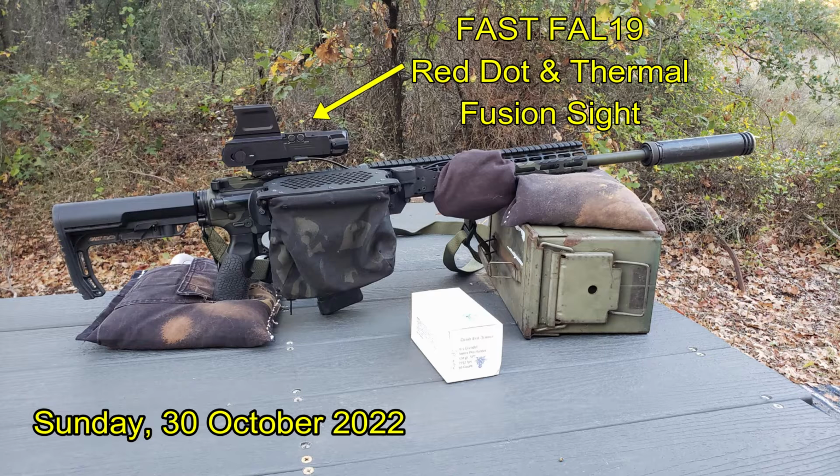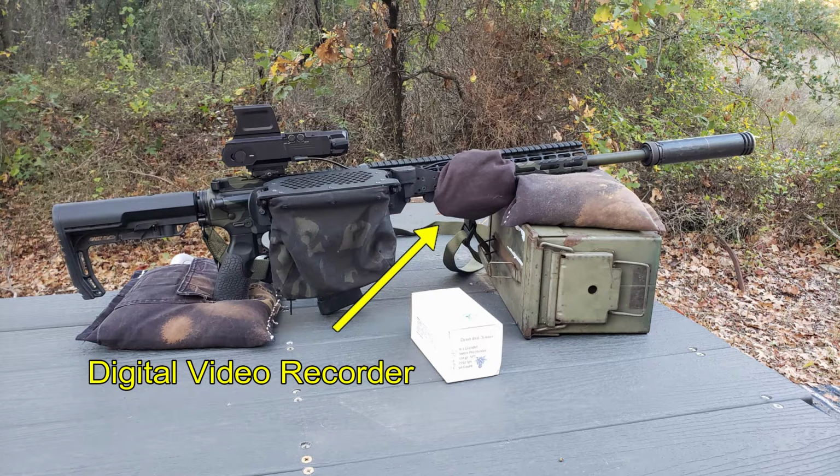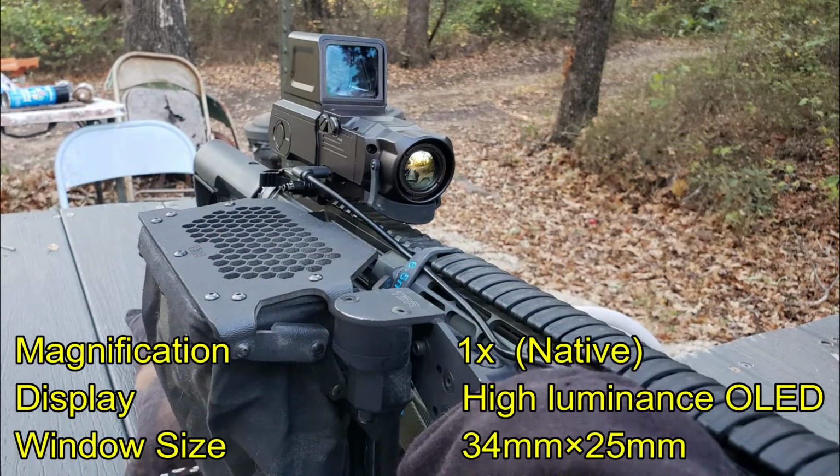After going through all the information, I went ahead and mounted it on my 6.5 Grendel AR-15 rifle. And I'm recording video through a digital video recorder that I've attached to my rifle because the unit does not record video on board. Now here are the key specifications for this sight.